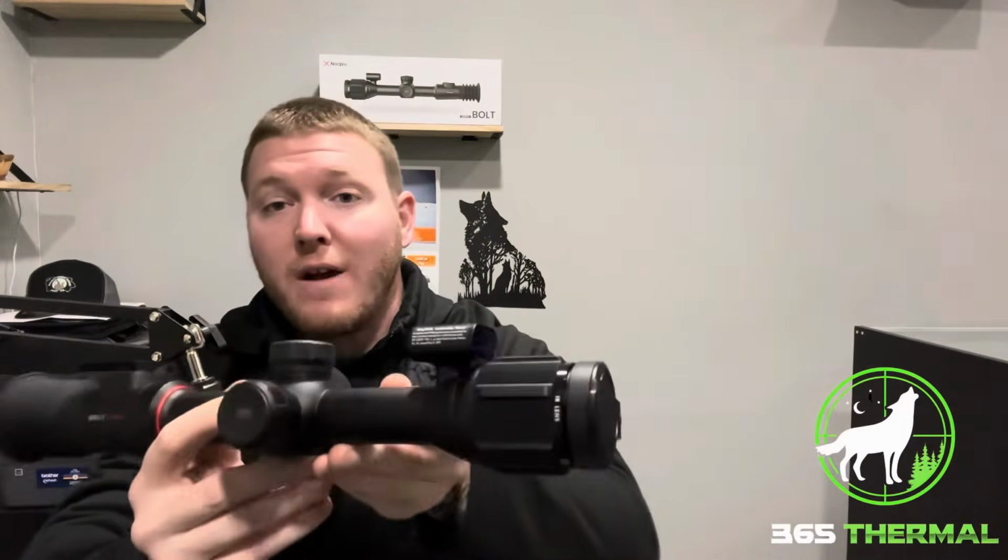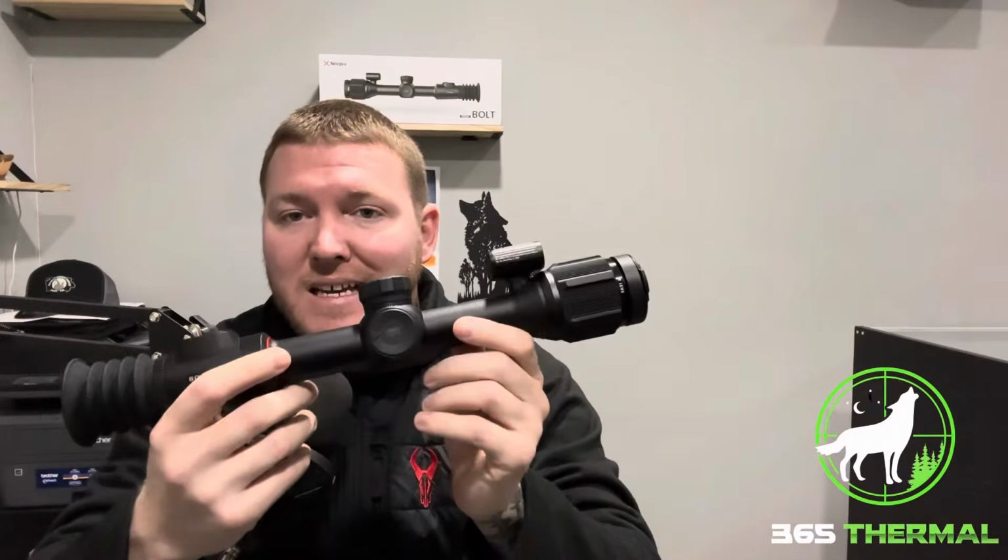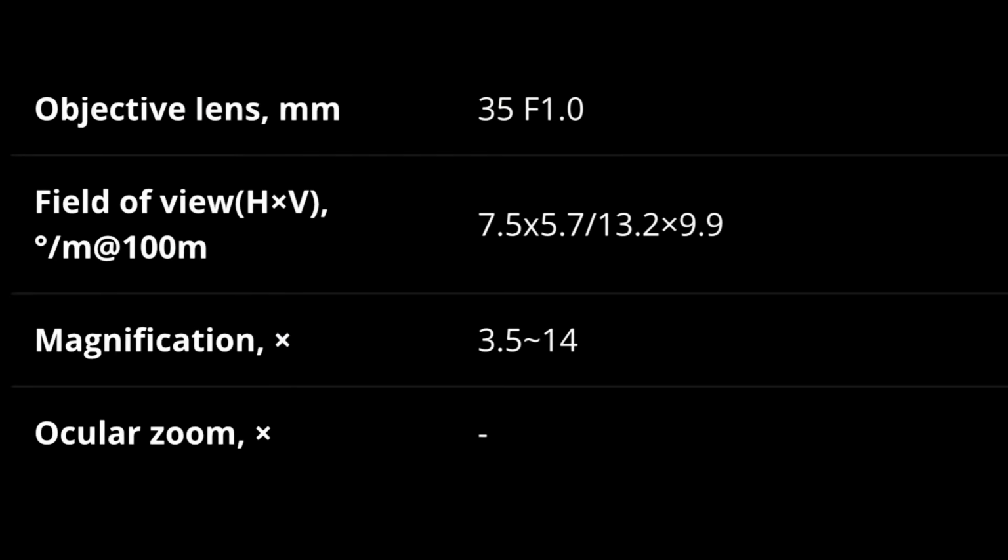Magnification, I didn't even talk about that. Another great feature of this is that even though it is not quite as good as maybe the Ace model for picture image quality, it does still have a 3.5 base mag. That goes from 3.5 to 14, and that's going to be in a digital zoom, again because it does not have the ocular zoom function here on the back.